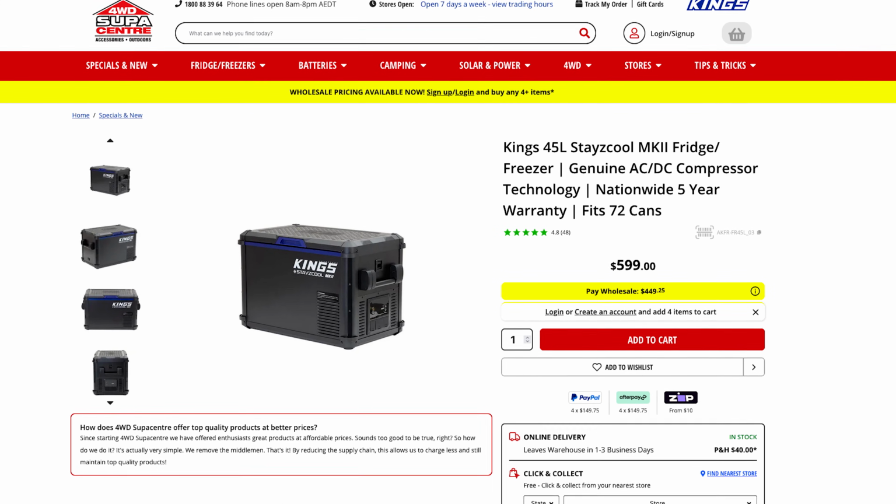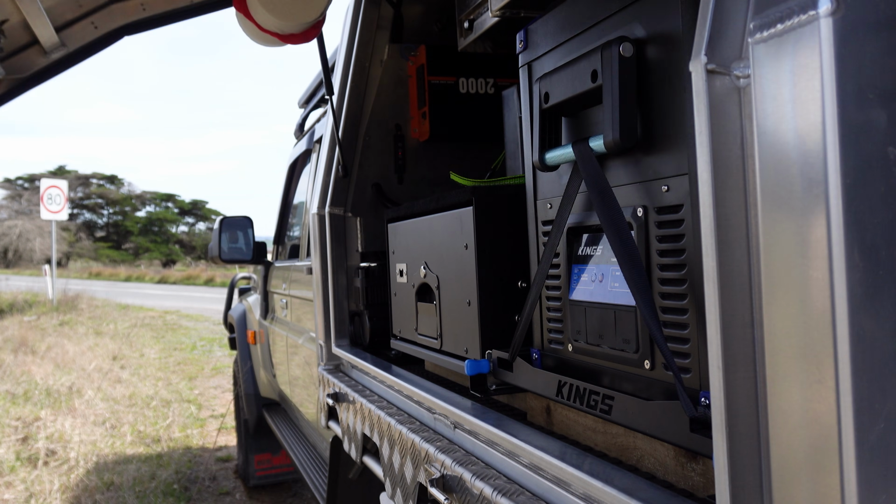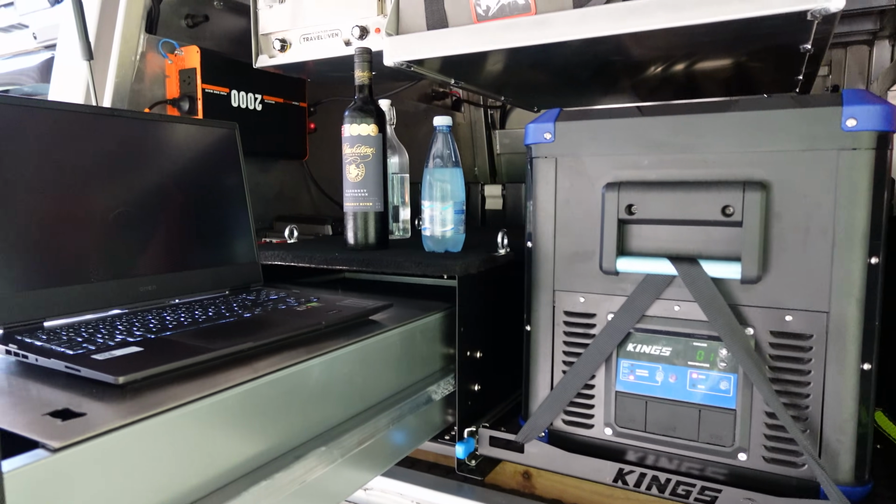The 45-litre King's chest fridge has been in my Land Cruiser for almost 2 years and it hasn't missed a beat. It can operate as a fridge or a freezer depending on your temperature settings, and it can run off 240 volt AC power using the provided adapter. It is mounted on a King's fridge slide and has a single compartment.